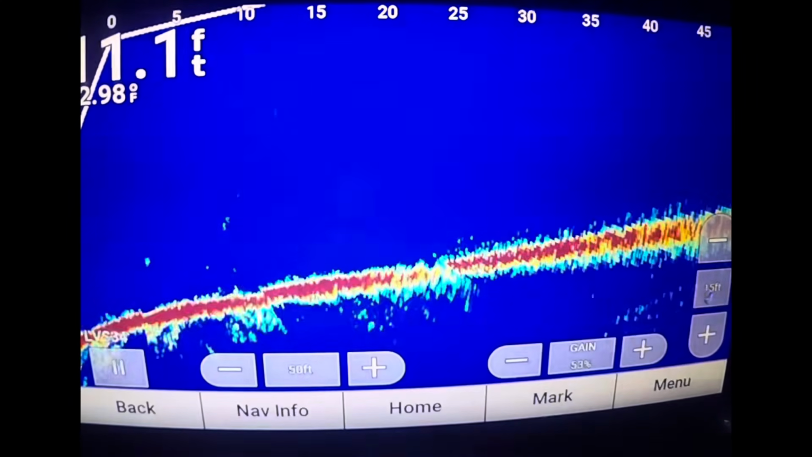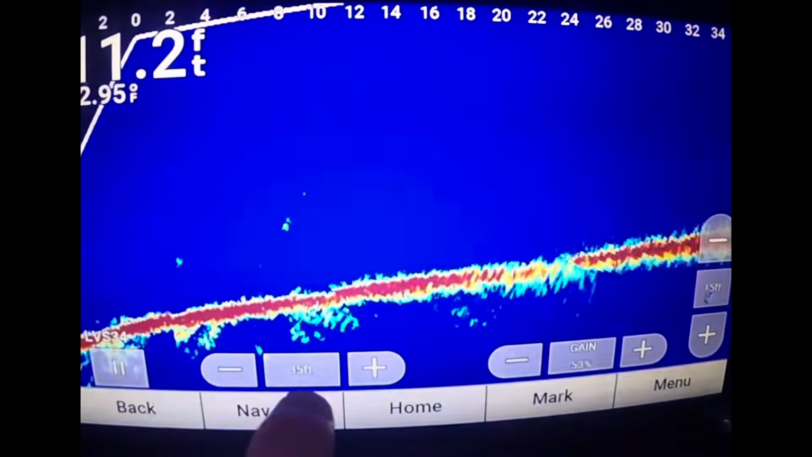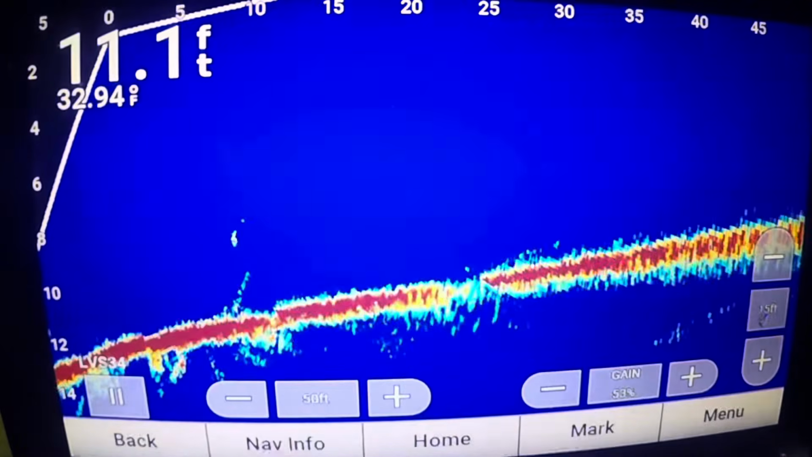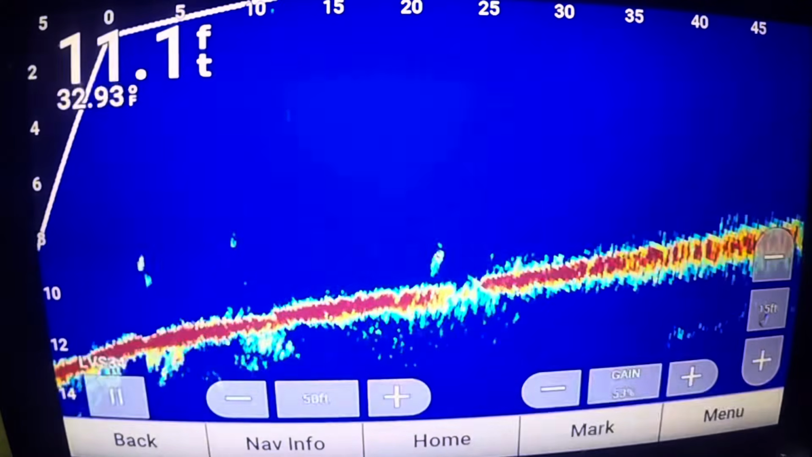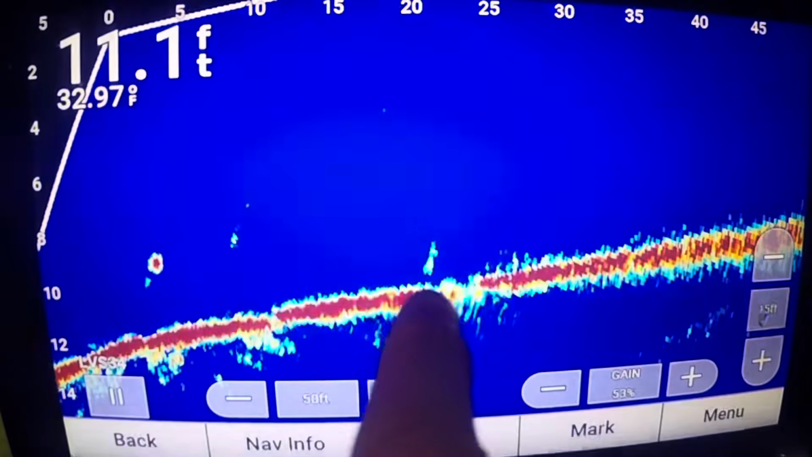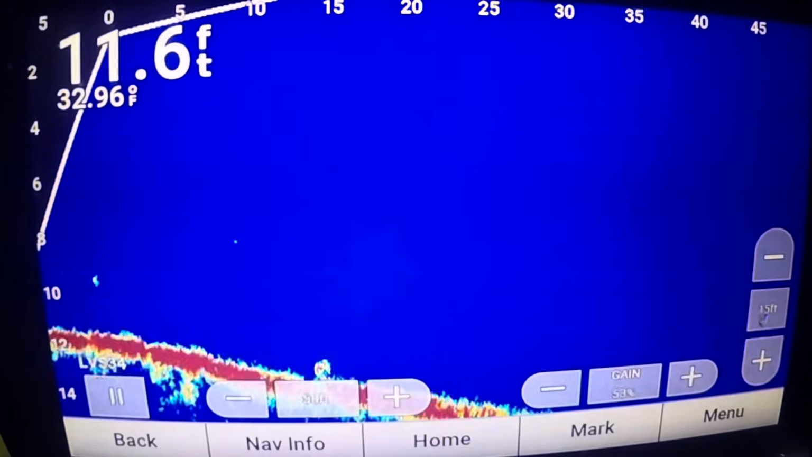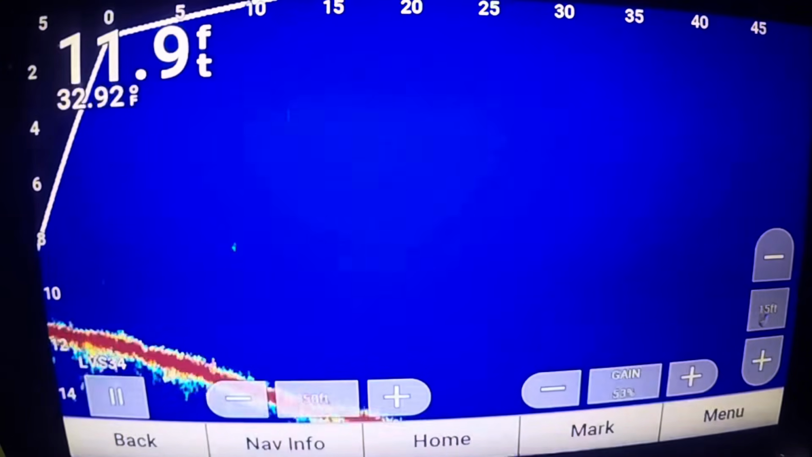How far you want to look out, the buttons are right here. I like having these on here. So there I'm 40 feet looking out, 35. And the farther you want to look out, the less you're gonna have that clear picture. But there you can see right there, 1 or 2 fish about 20 feet away from me. Scan around here. Big drop off.